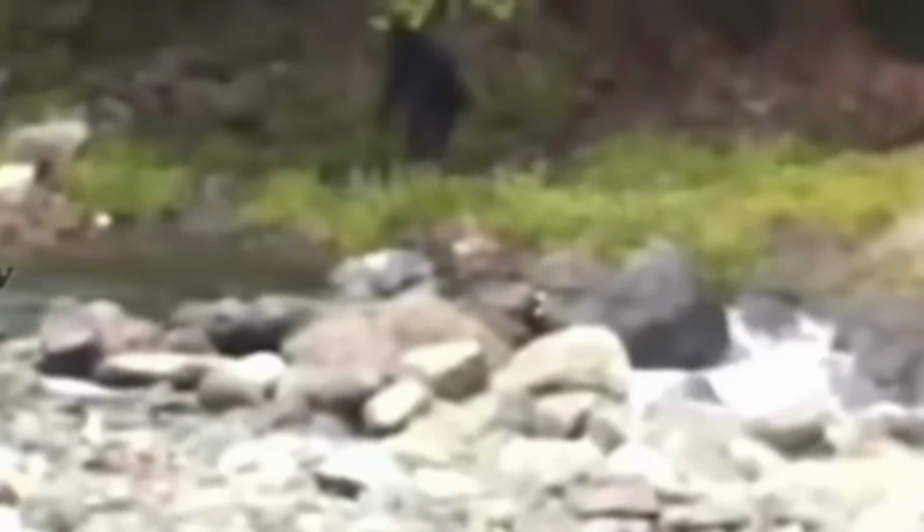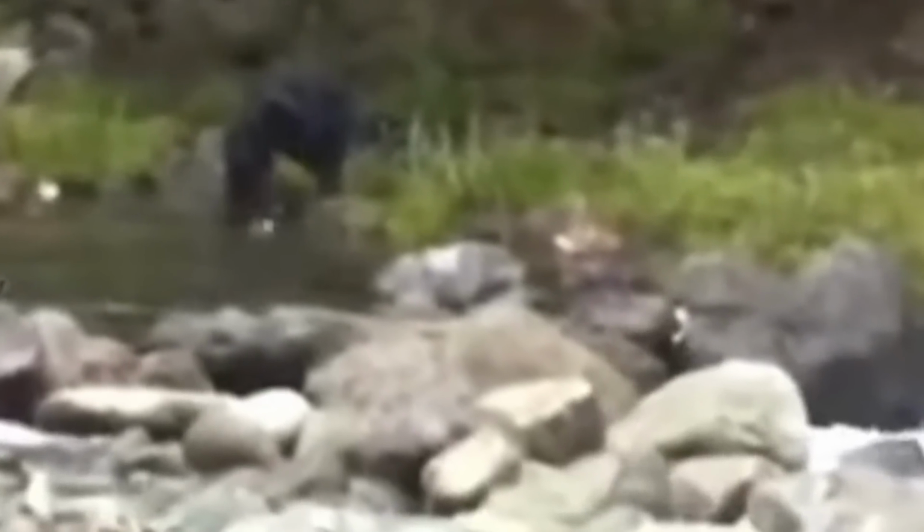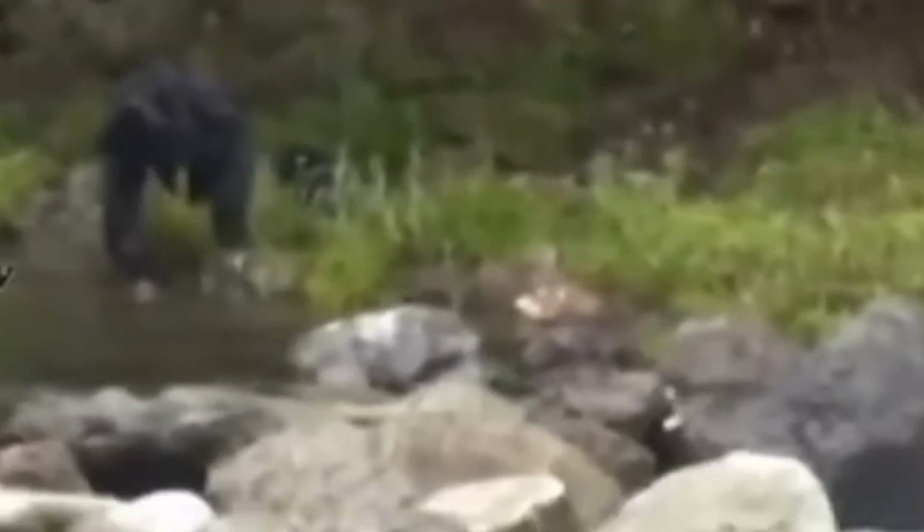If we look closely, the beast bears a striking resemblance to a gorilla, but the way it was walking and sitting, gorillas are not able to do so. The color of its fur and the face also look like a gorilla, but again, the behavior was like a human. Could it be that it was a Bigfoot spotted and captured by the man?